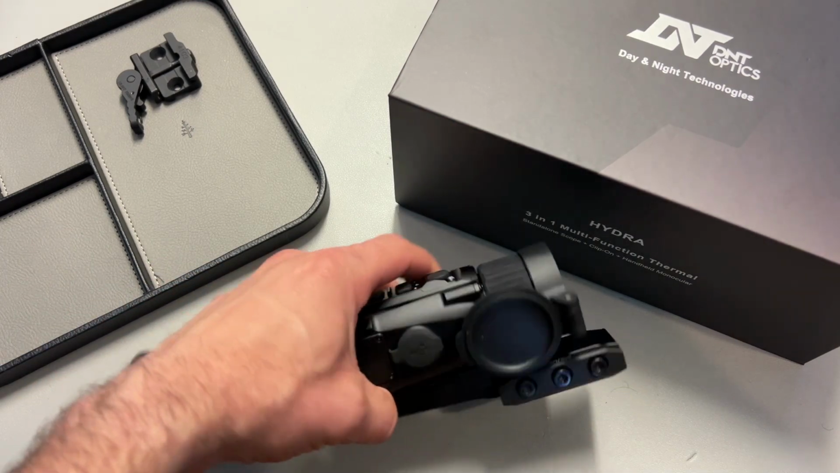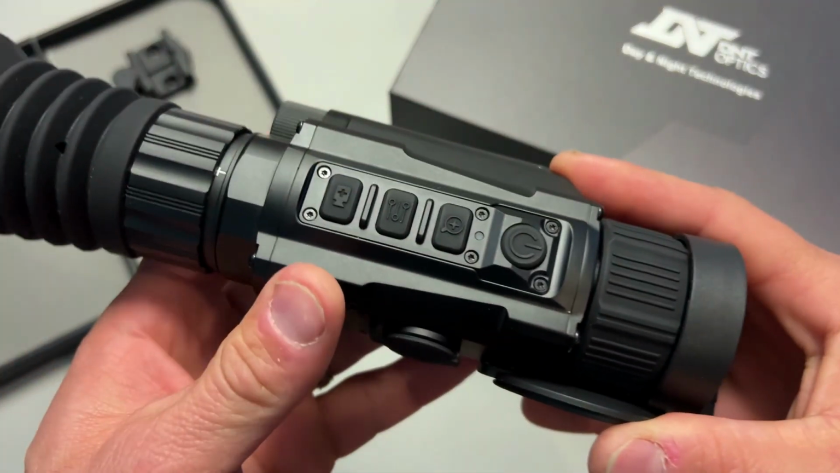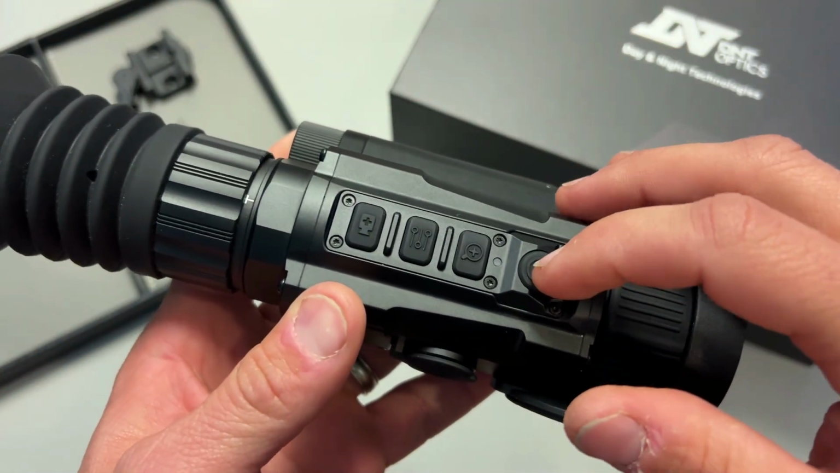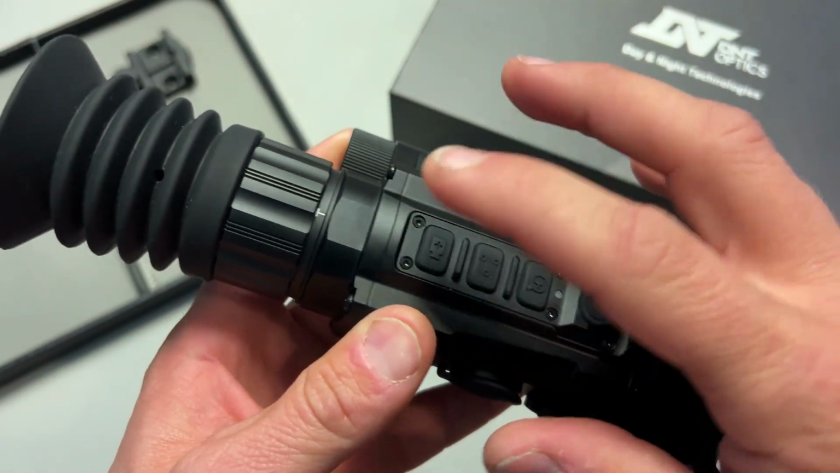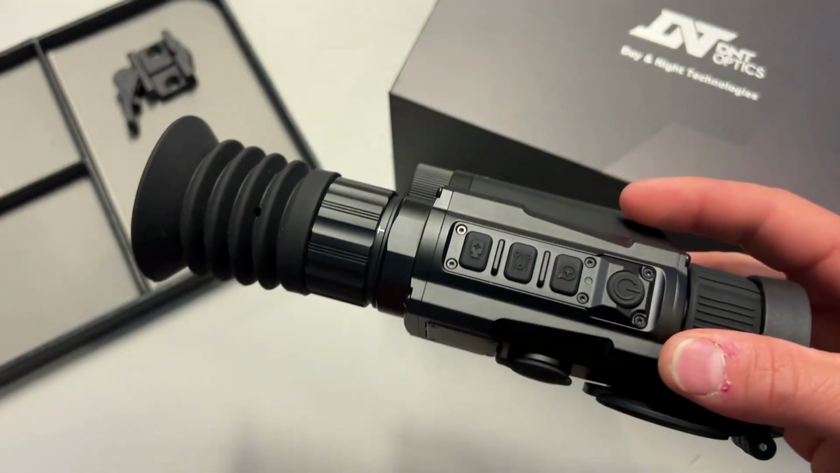And again, I'll kind of show you guys down scope what a lot of that looks like, but the controls are incredibly simple. You've got your power button, you've got your digital zoom, your setting, and your record feature, and this records all of those recordings and stores them internally.